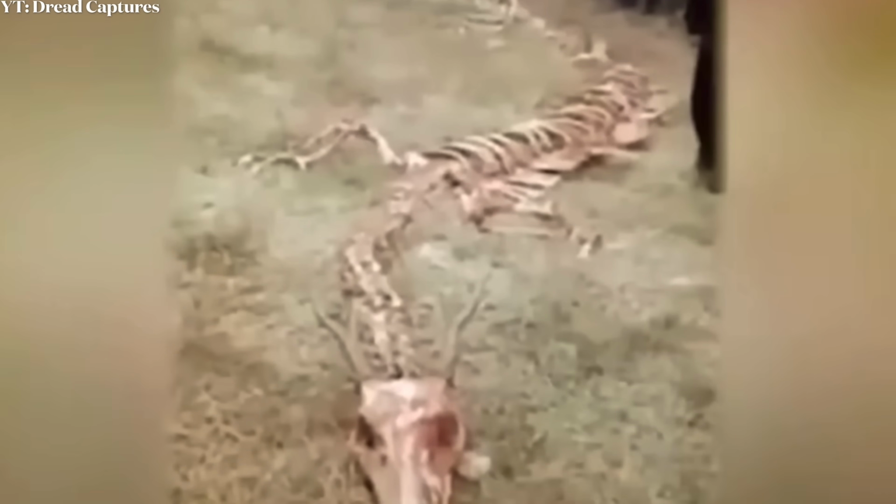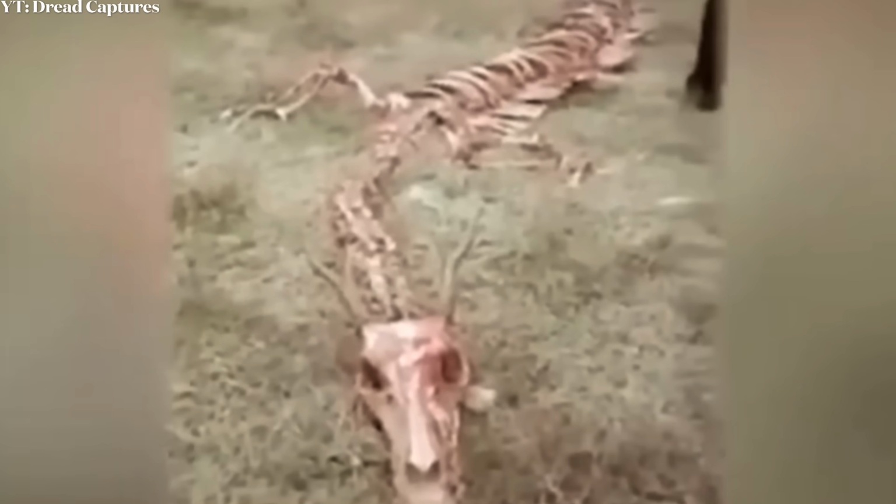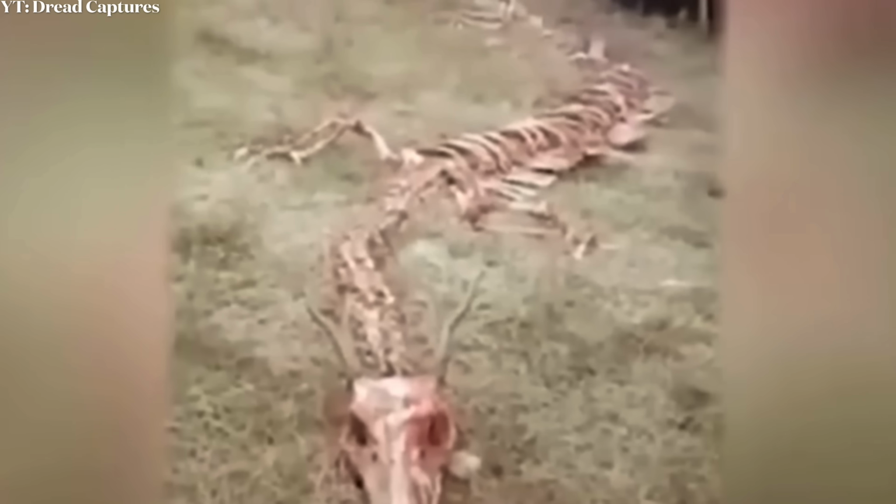Here's an unusual sight I stumbled upon. Recently, in a Chinese province, a huge dragon skeleton or serpent creature was located. The fresh and highly realistic looking skeleton is shown here lying in a remote field. When we look closer, we can see what appears to be leftover skin fragments, and it's also covered in spots of dried blood.